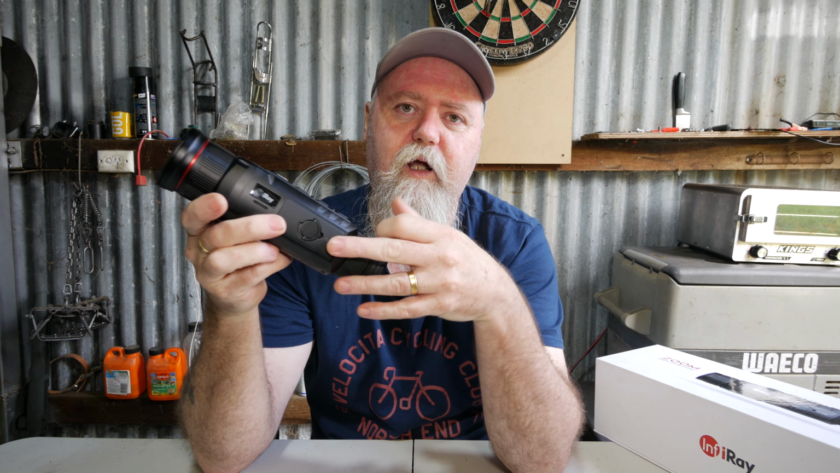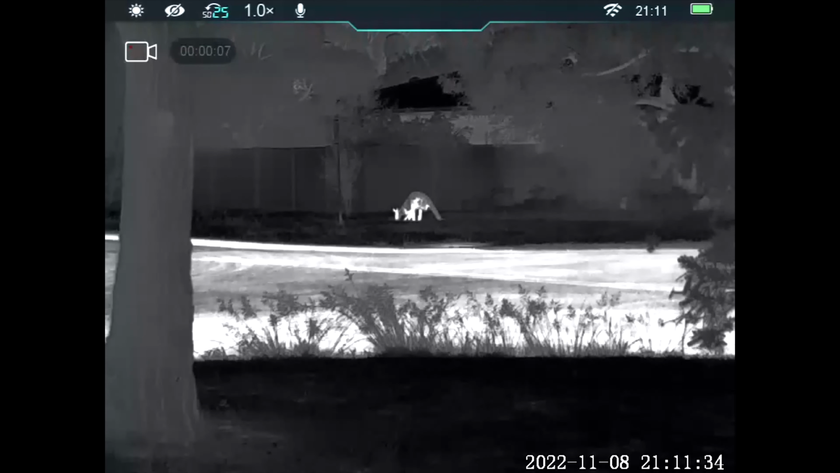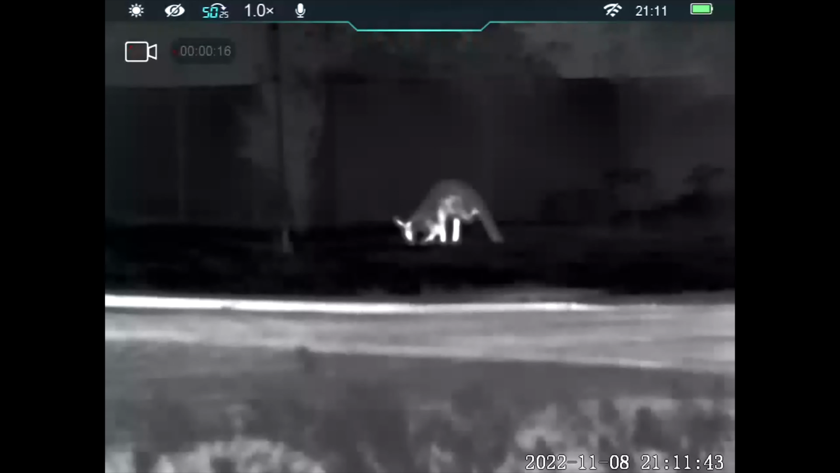Today we're going to have a look at the Infiray Zoom ZH50. It's a thermal scanner with a 25mm lens and a 50mm one in one unit. So yes, that's right, optical zooming. 640 sensor. This is a pretty high-end unit.